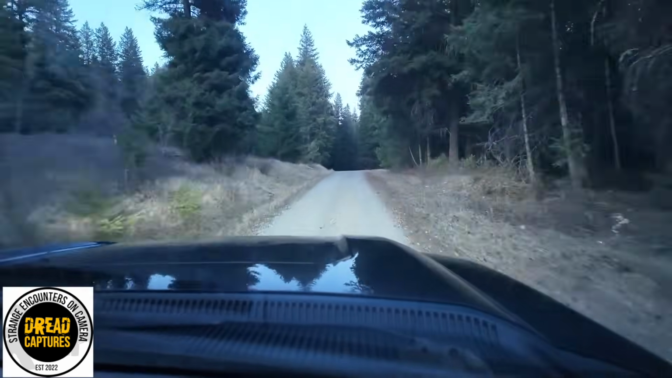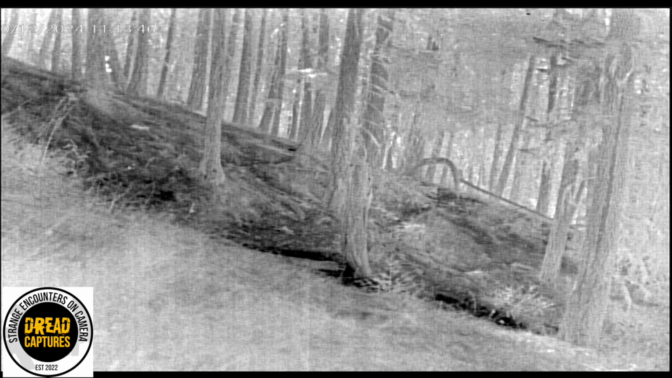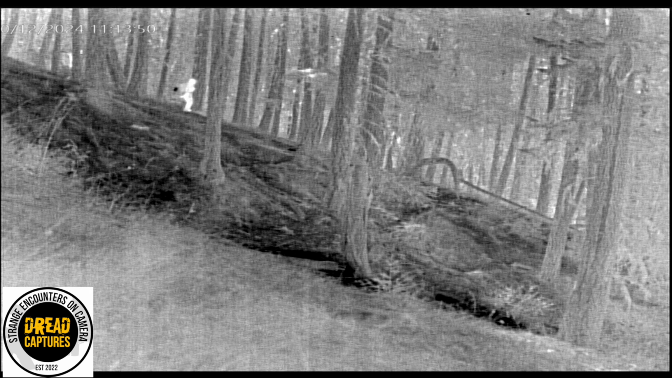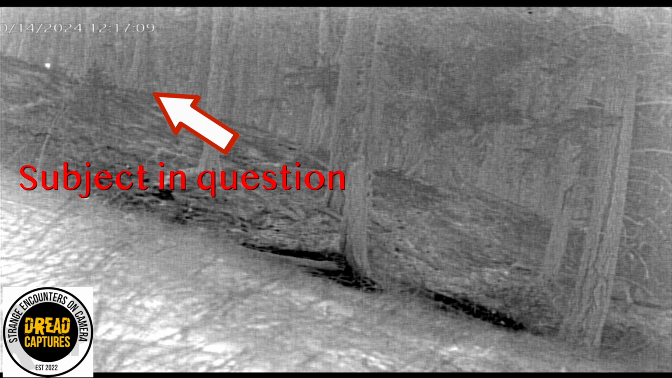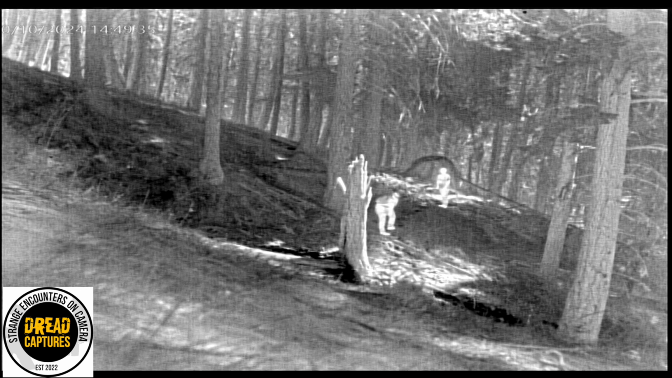Study Sasquatch team. Kirk, Shane, and Dave analyzing thermal footage of an unknown bipedal heat signature. Here's what's weird. The mystery figure shows zero equipment. No backpack, no clothing details, nothing. But when the researchers are filmed, you see everything. Backpacks, pants, human features, crystal clear.